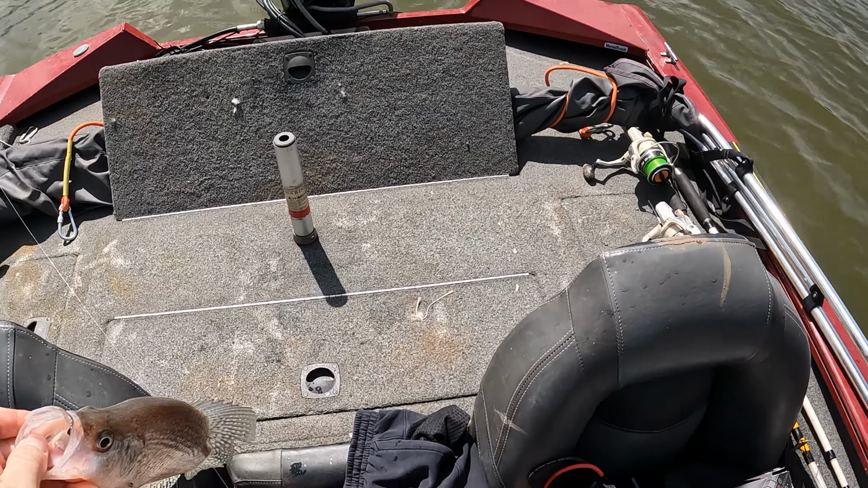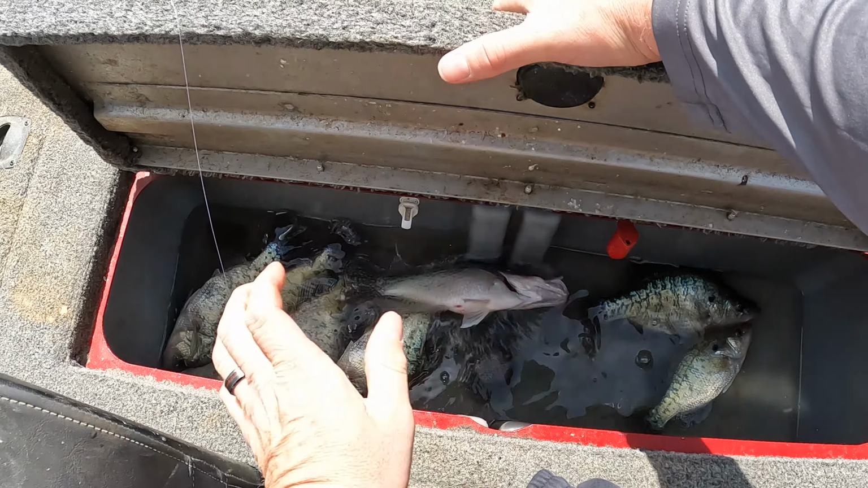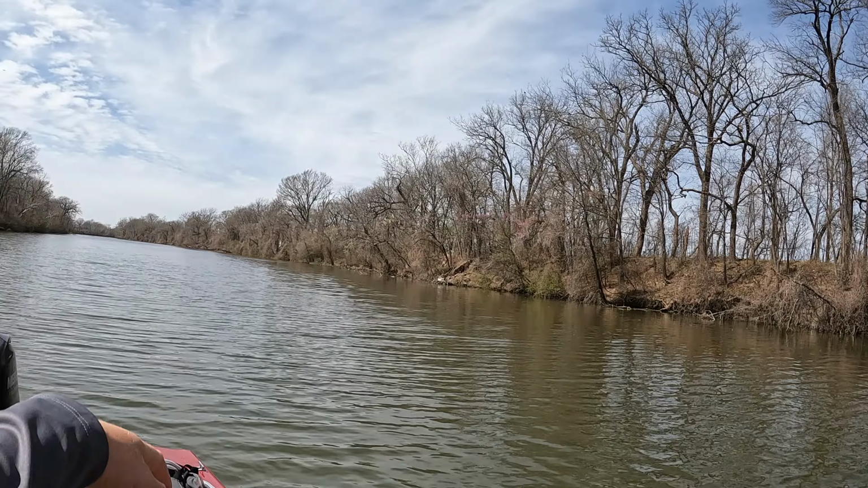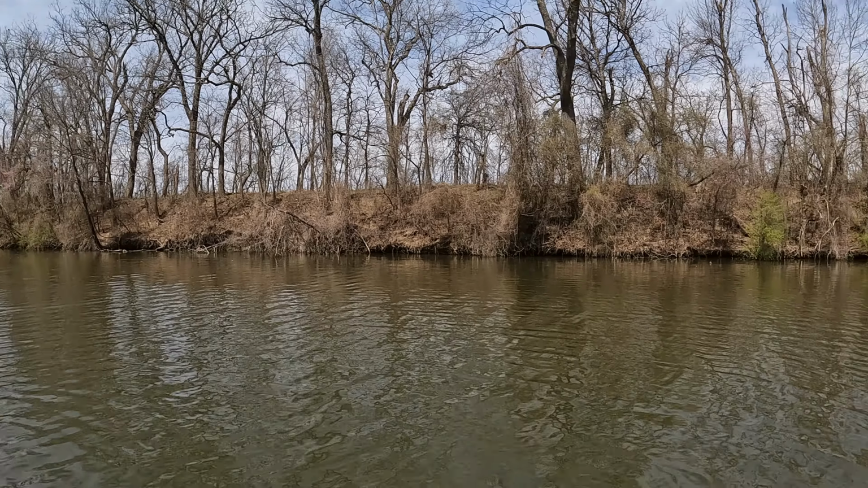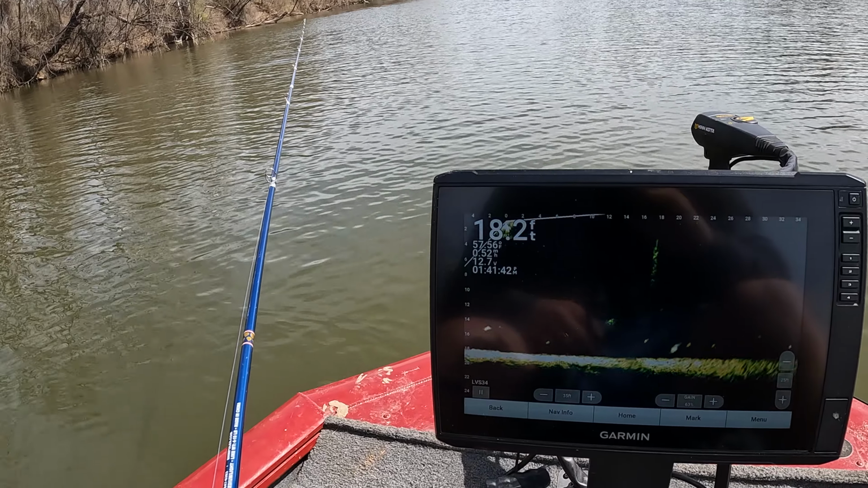It's probably 6 or 7. 1, 2, 3, 4, 5, 6, 7, 8. That's 8 crappie. I went up the river a ways and I got out of the shad, got out of all the fish, and I started seeing like spoonbills and gar. So I came back down here and it seems like they've kind of turned back on.